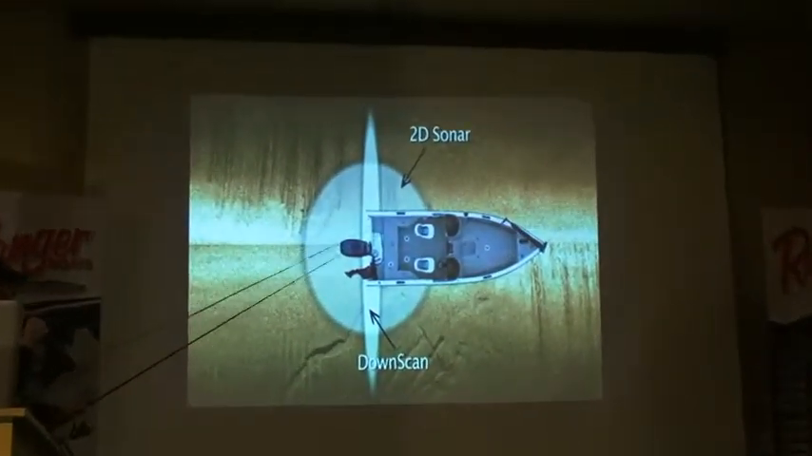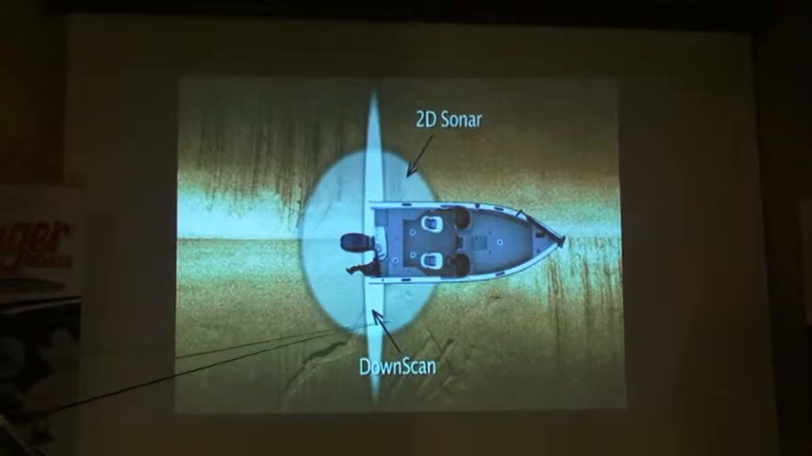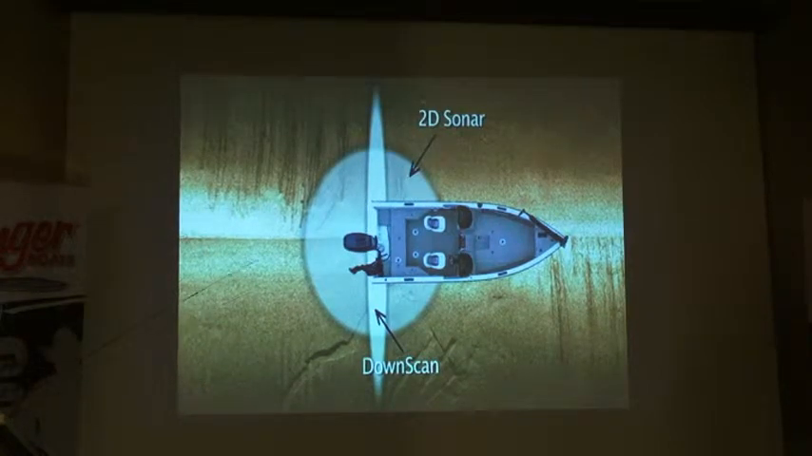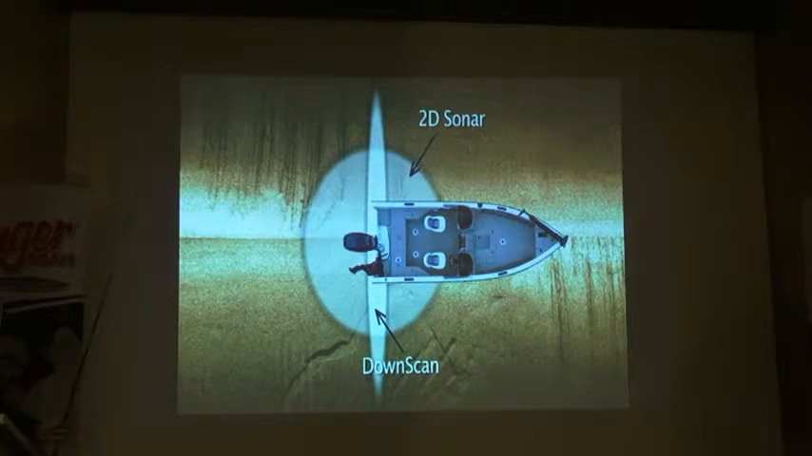So right below your boat here, say this is your boat, your transducer is mounted right on your transom. This would be your two-dimensional sonar. Nice big cone that you have here, covers a lot of bottom, a lot of area, which is great for some things, but not most. Now when you start talking about downscan, I'll show this same slide here, but downscan is a very narrow sliver, so it paints a very clear, almost picture-like picture of what is straight below the boat. It's not getting something that's in front of you, it's not getting something that's behind you, it's getting something that's right below the boat. So it can paint a nice, very clear picture.